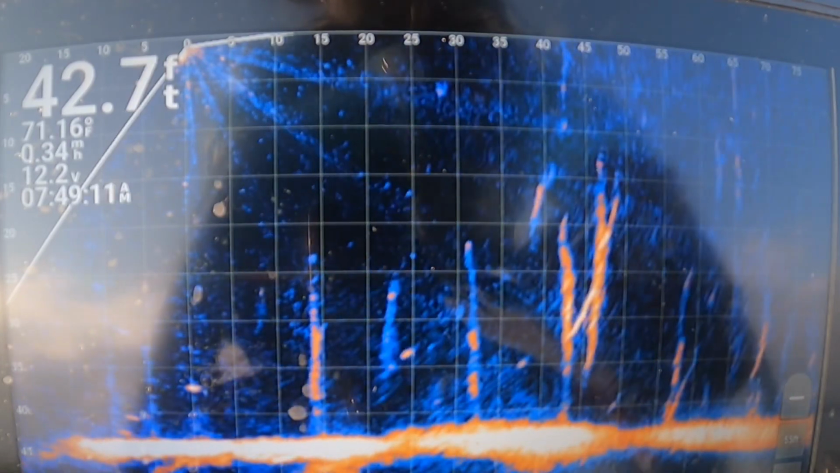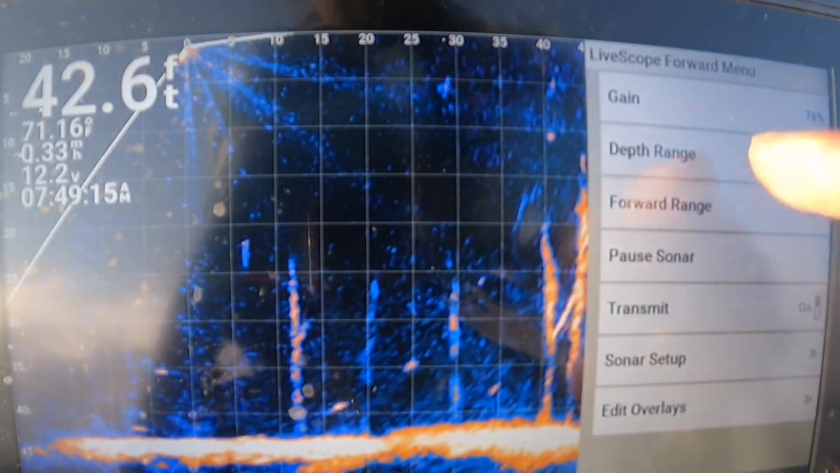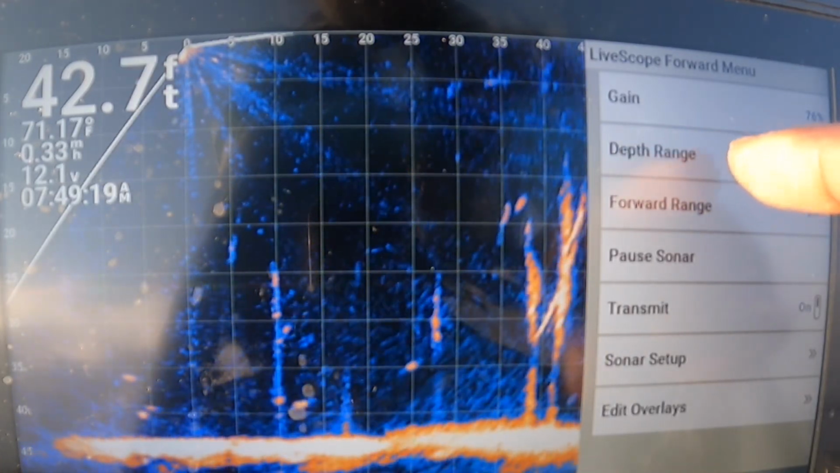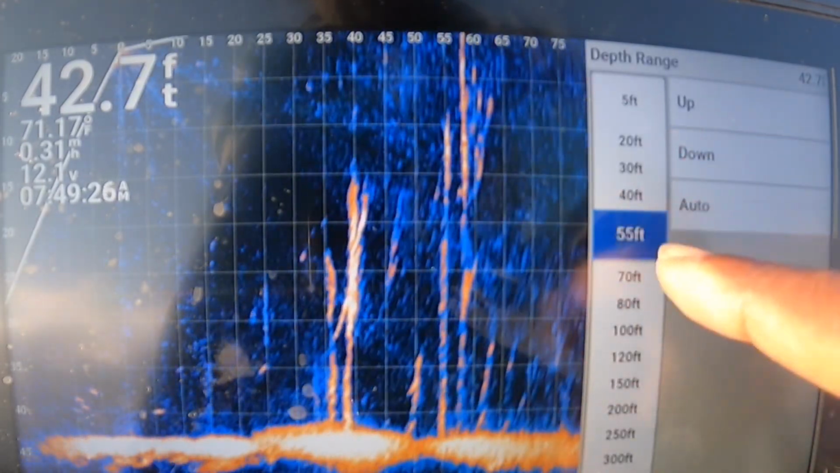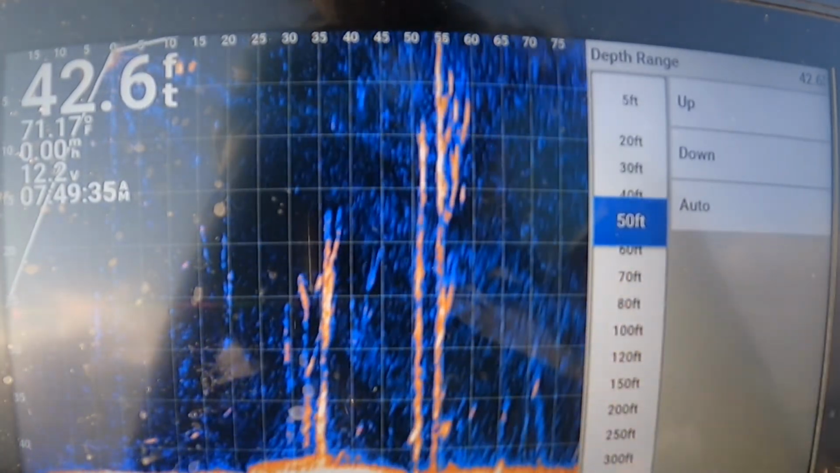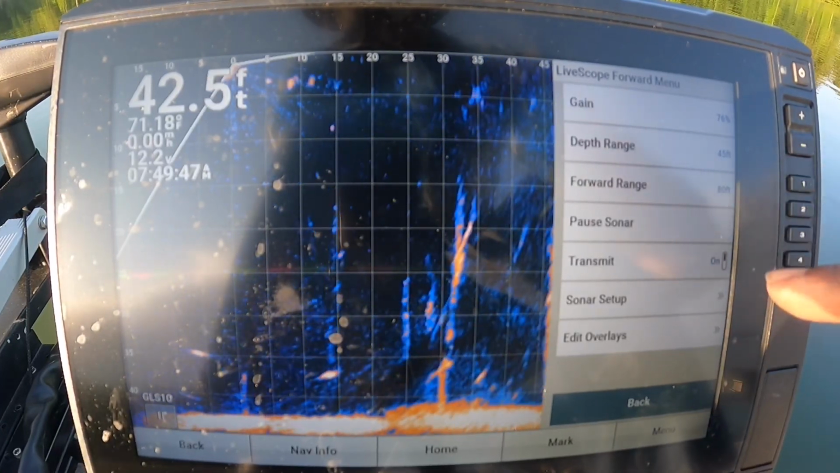My other settings that I typically like to look at, I'm going to just go ahead and hit my menu button here. My gain is at 70 some odd. I got my depth at 55. That's a little bit too deep because I'm only in 42 feet of water. So I'm going to drop that down to 45 feet. That's good. A 45-foot depth. That's good. So I'm going to go back. So I changed my depth down to 45 feet.